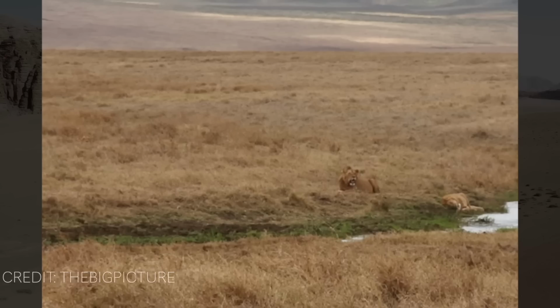Okay everyone, since I botched the last hidden lion video so badly, I apologize. Here's another one. As you can see in the picture, there are 2 lions lazily laying by this little creek bed. Can you find the third one? Okay, I'll give you a hint. The 2 male lions are laying down, the female is hidden.